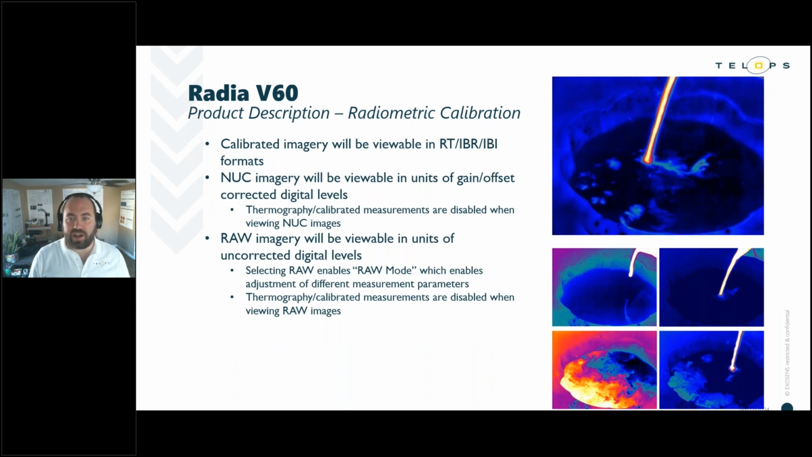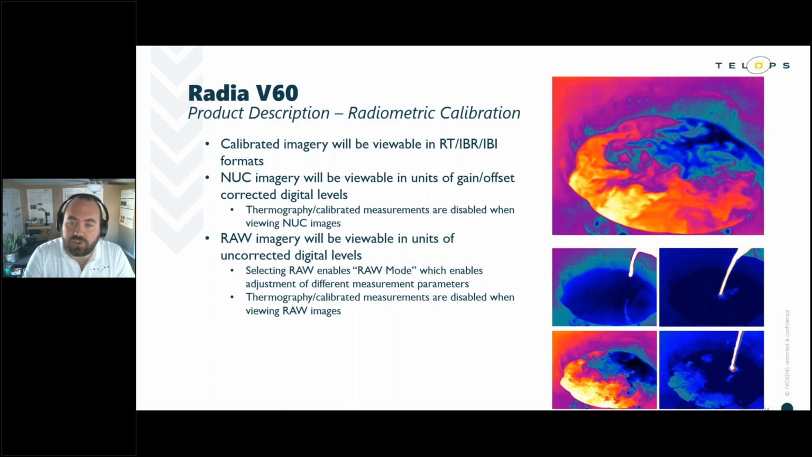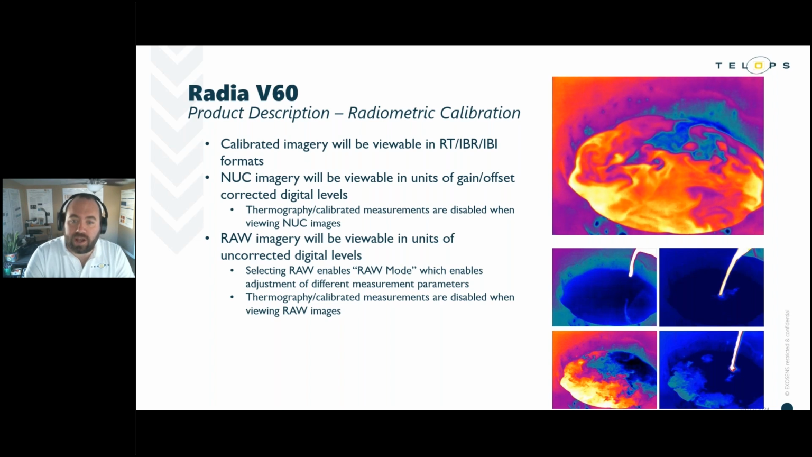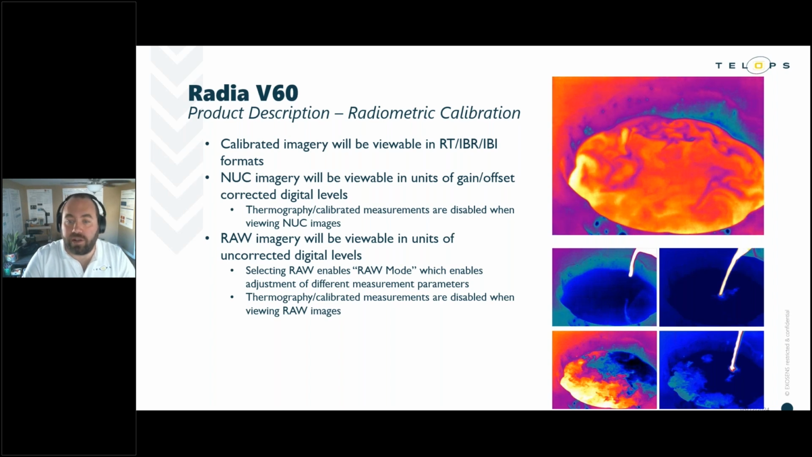Our calibration is really designed to give maximum flexibility to the user. As a result, we've enabled the ability to switch between these different calibration modes at will. We first have the calibrated mode, which allows us to assign a physical unit to the detector signal and view the collected image in units of temperature, radiance, or irradiance. The user also has access to the NUC imagery, the non-uniformity correction imagery, which allows the data to be viewed in units of digital levels with a gain and an offset correction applied. And then finally, we have the raw data always available: uncorrected raw data, viewable in units of digital levels, just like the NUC mode.